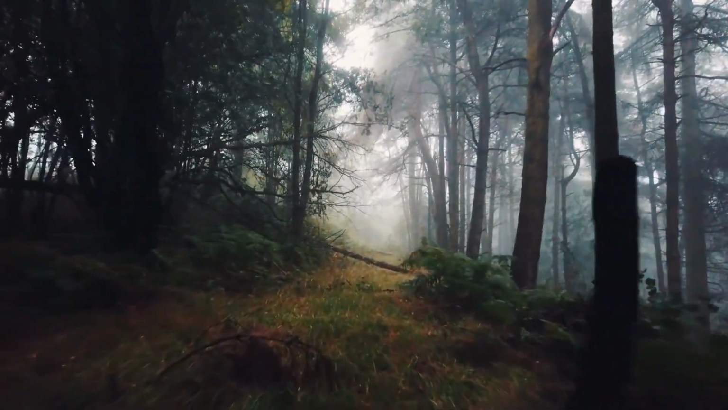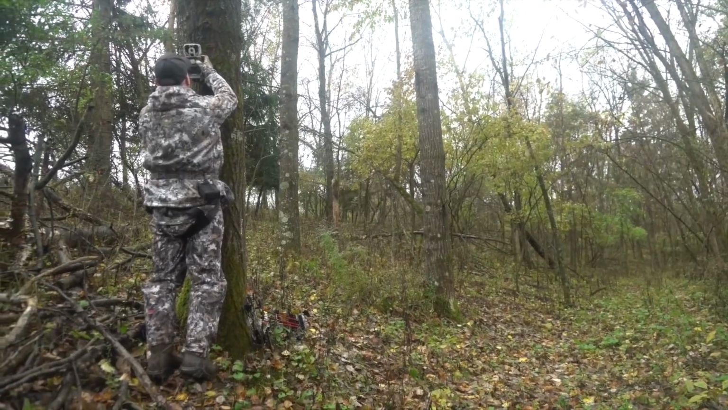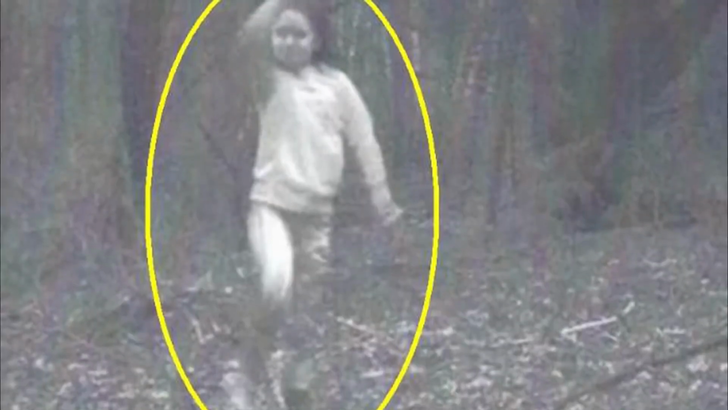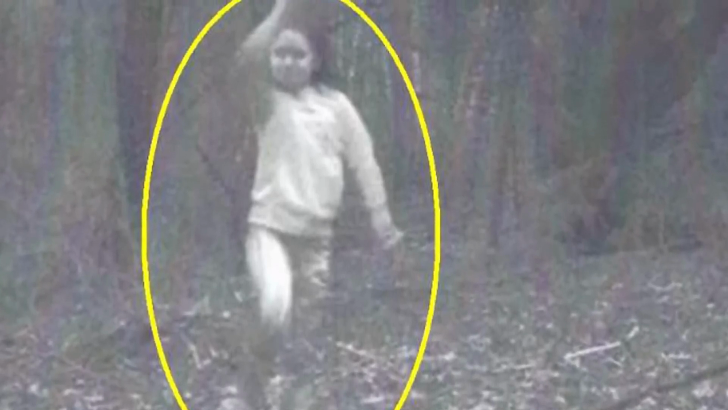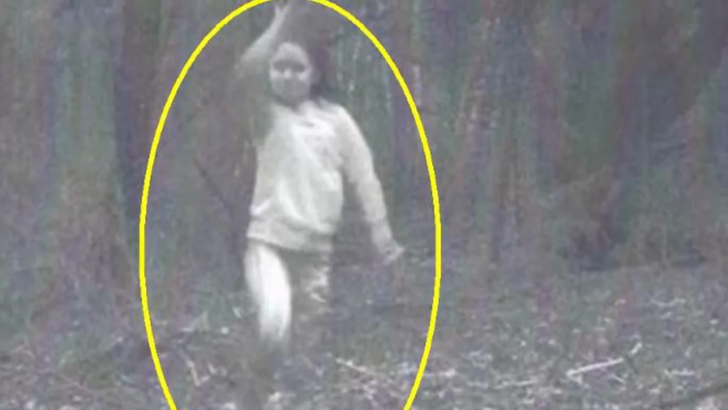People want to know what this girl is doing alone in the forest. Is she a normal child playing with someone, or is she the ghost of a deceased child? The owner, who recently purchased the land for hunting purposes, now plans to install additional cameras in hopes of capturing the mysterious girl again. He has sent the photo to all local media outlets, but no one has responded. Police have been tirelessly searching for people who might recognize this girl.